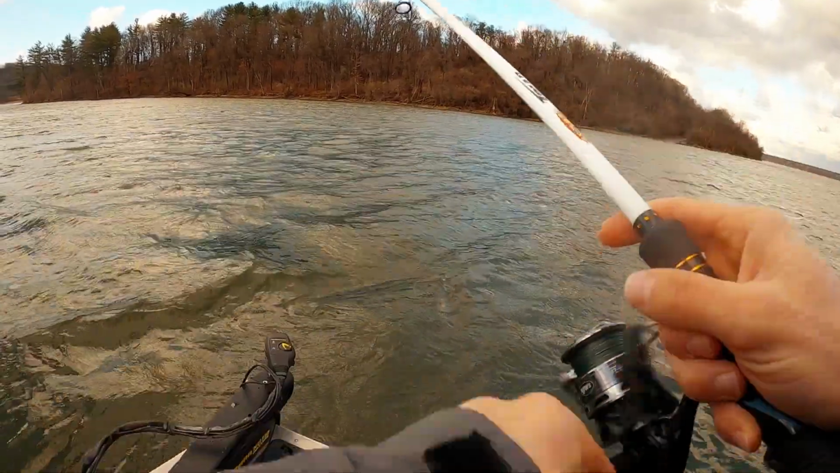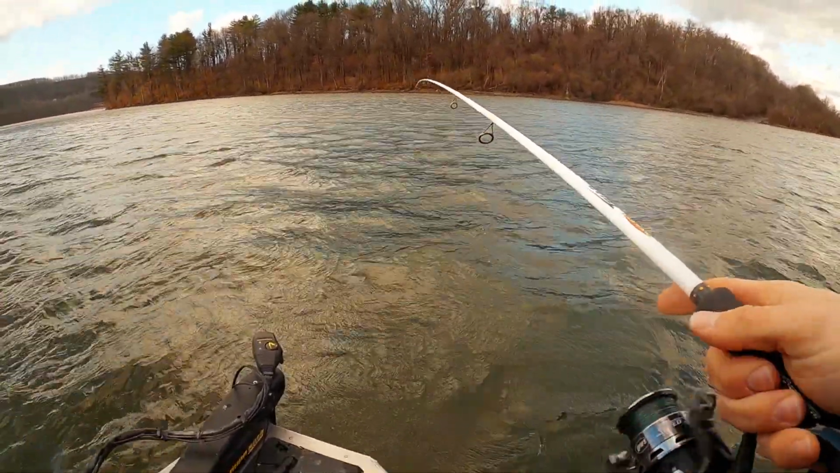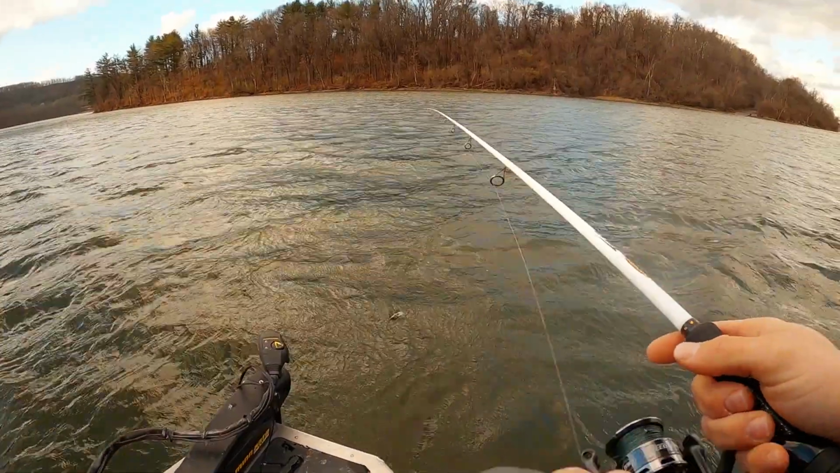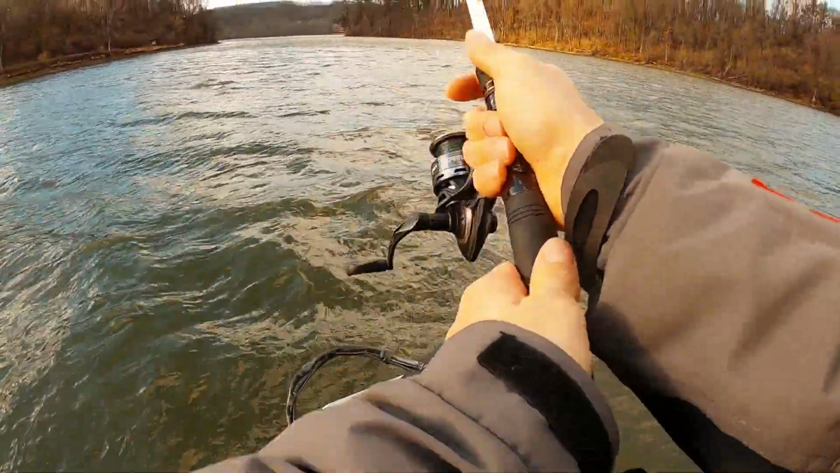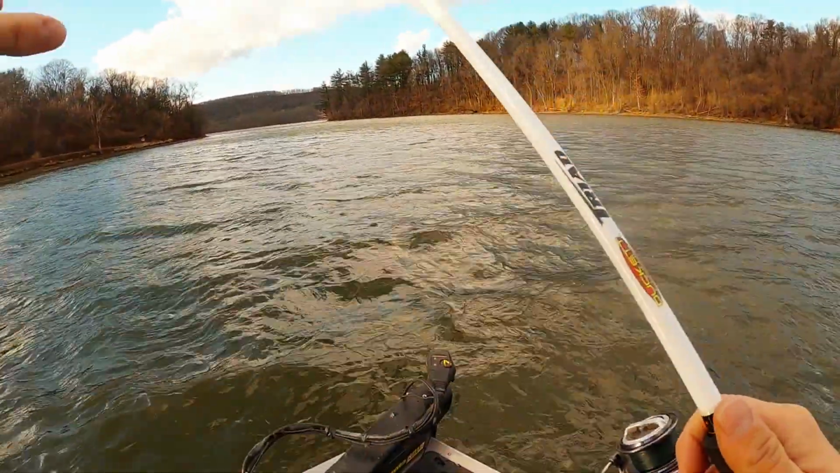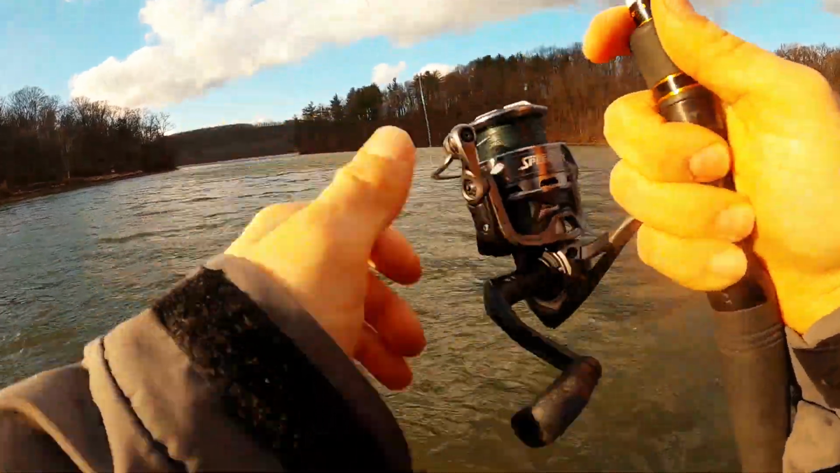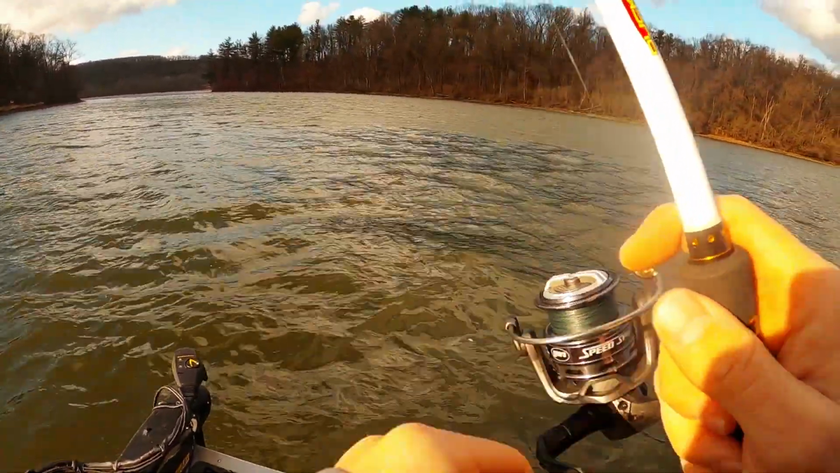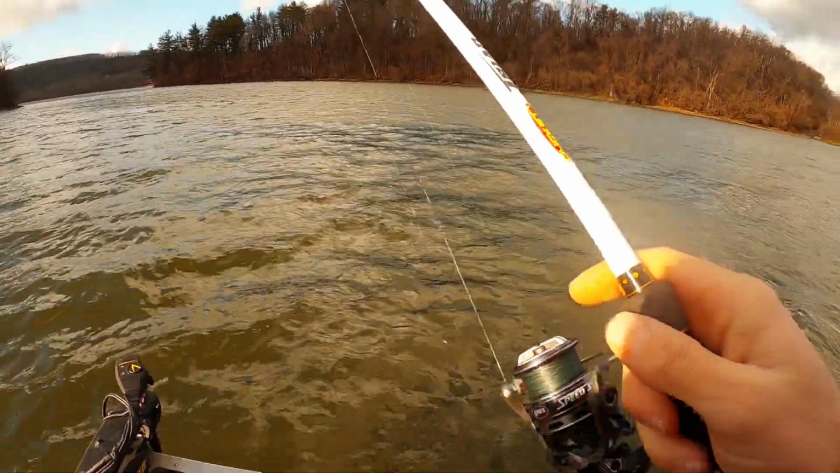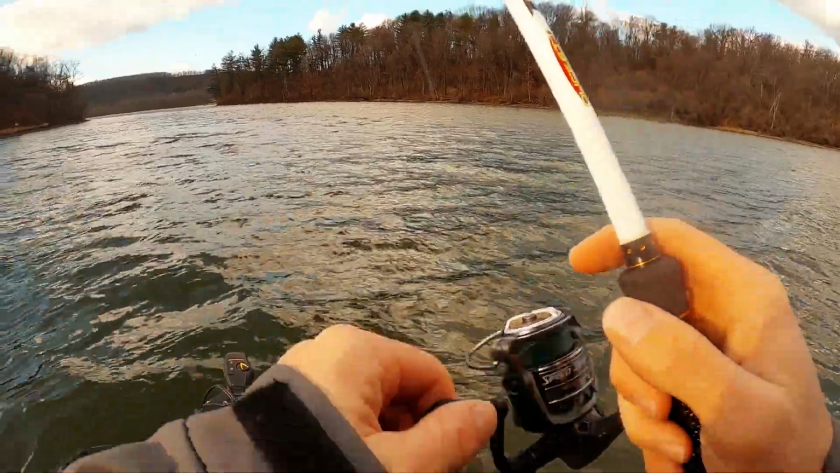So all I'm doing is just keeping it down there, pausing it. I'm occasionally pausing it on the bottom as well. And more often than not, I'll have a fish just pick it off the bottom, or they'll follow it down, kind of just react to it. But it works out really well, just working it down any vertical, working it down the structure here, reeling it up, moving it maybe 6 inches at a time.